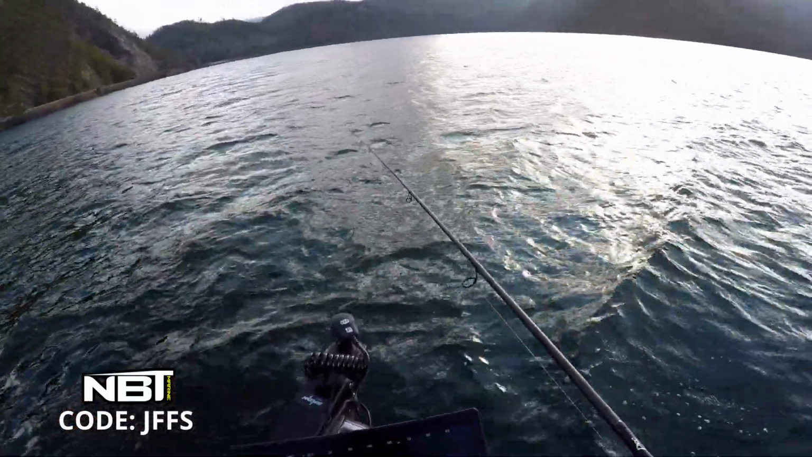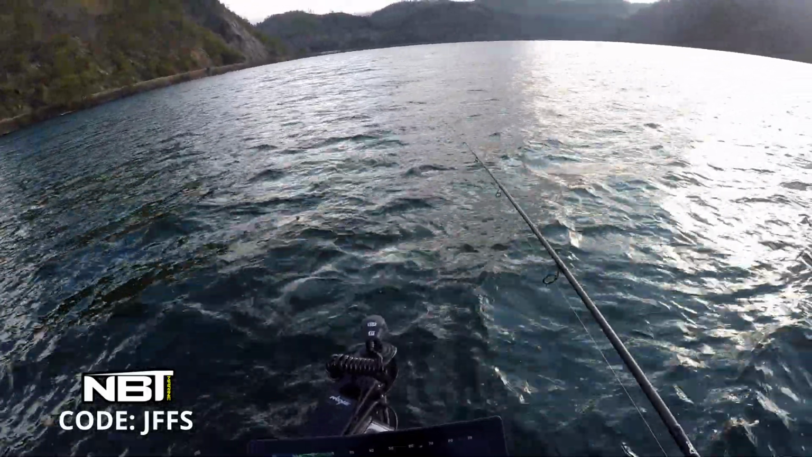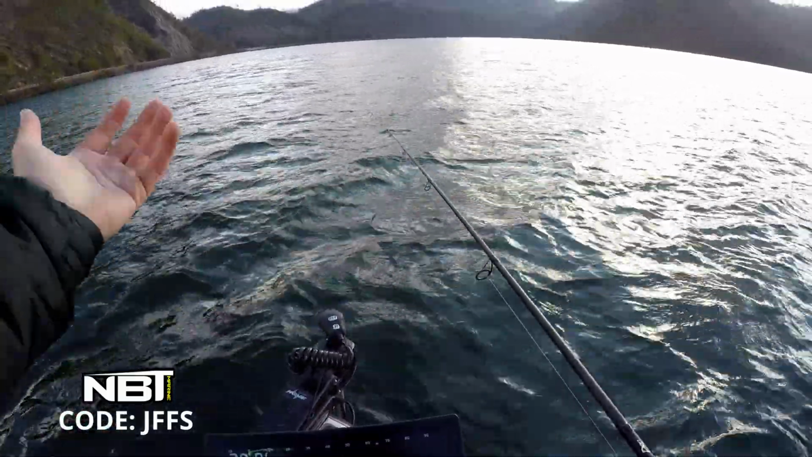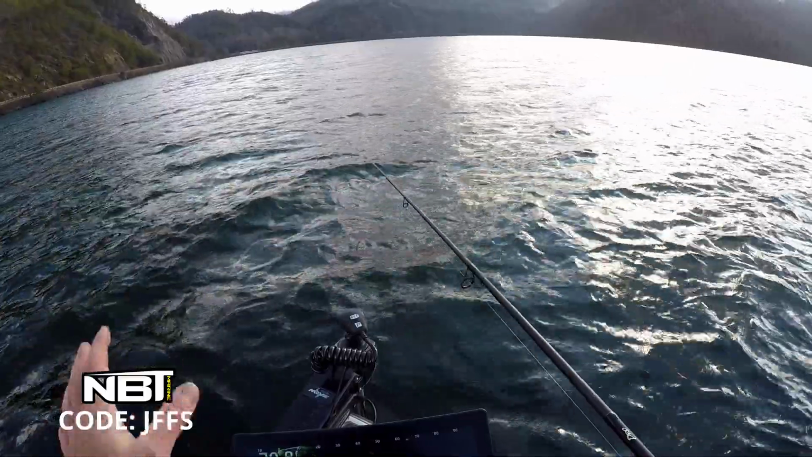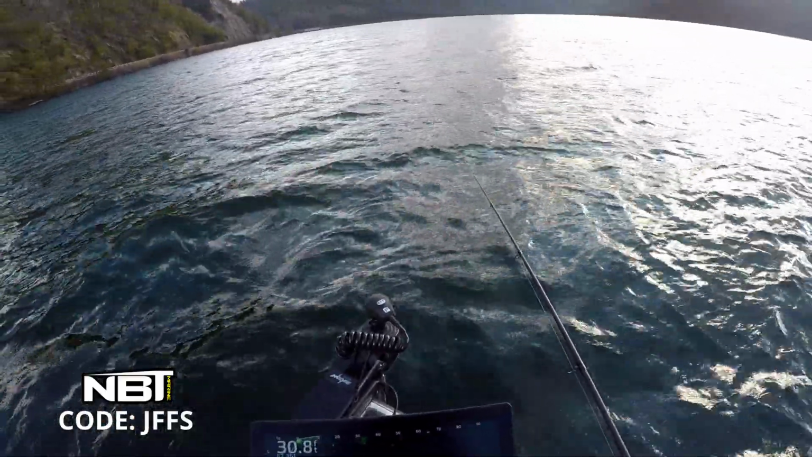And obviously when it's not windy, it doesn't really matter which way you go. It's something you want to pay attention to, because you might come at a certain angle and bring your bait a certain way, and they might trigger a little better that way. So, I mean, there's always something to pay attention to.